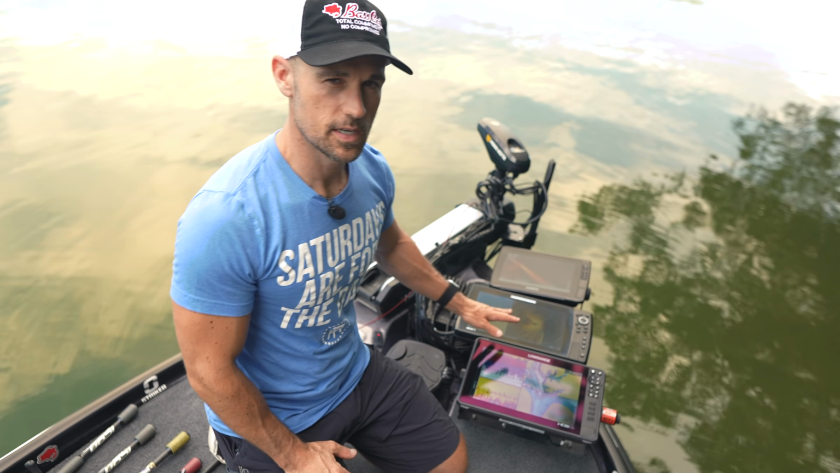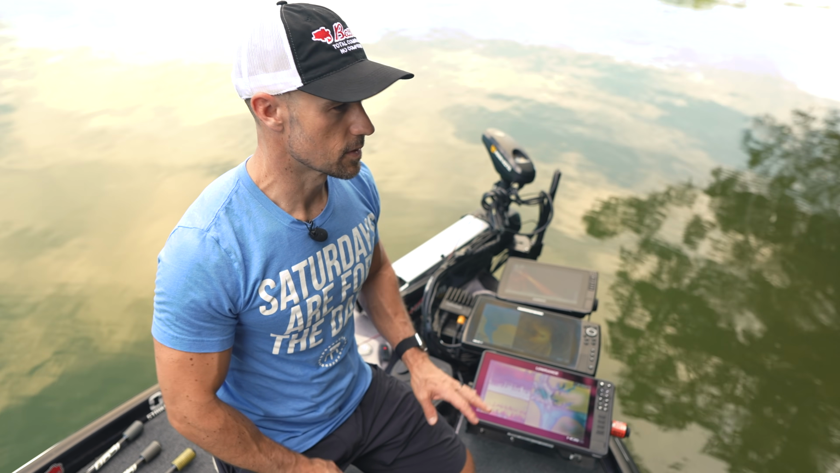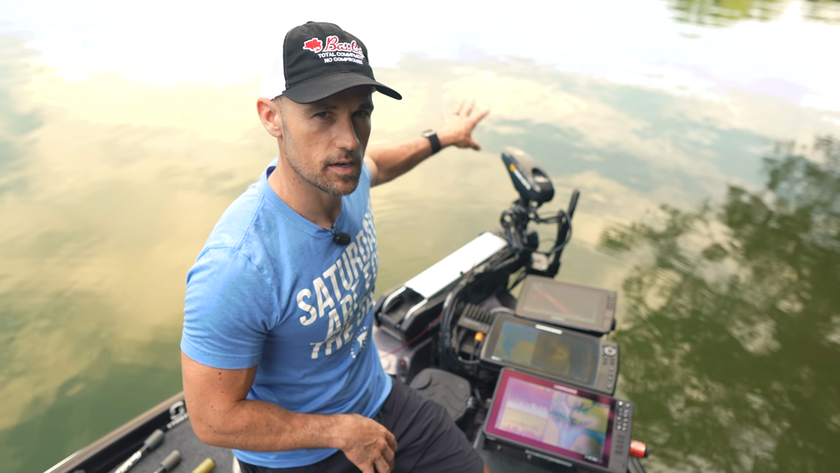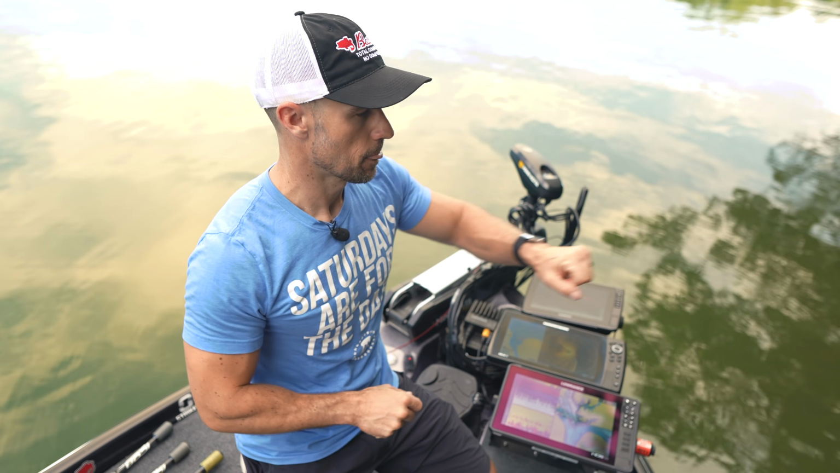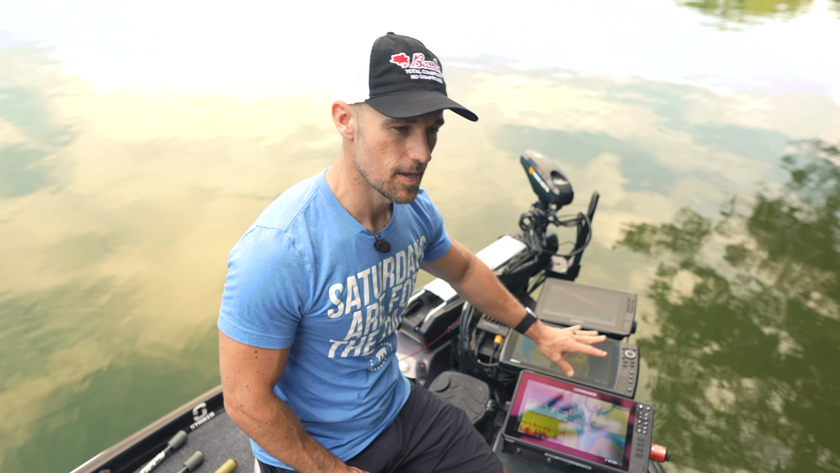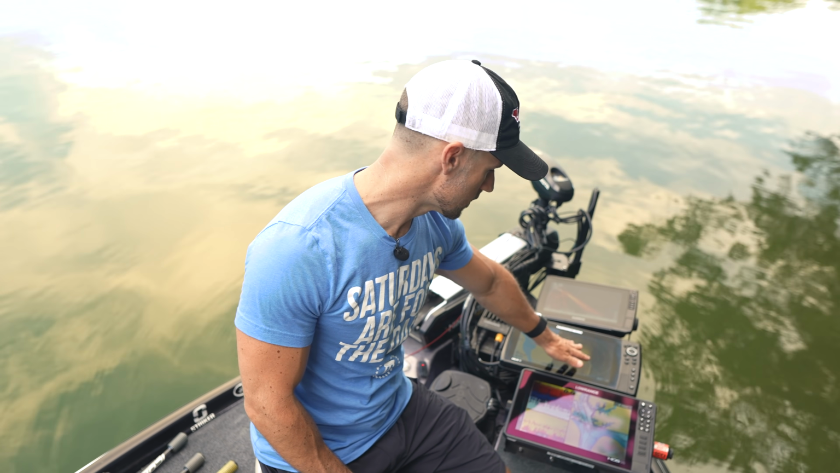So the 360 was amazing to be able to understand the lay of the land wherever you are. If you're in the middle, you can see that there's rocks over here, trees over here, brush pile up here. You can see all that stuff. You can see some fish on there. That's not specifically or mainly what I use the 360 for.